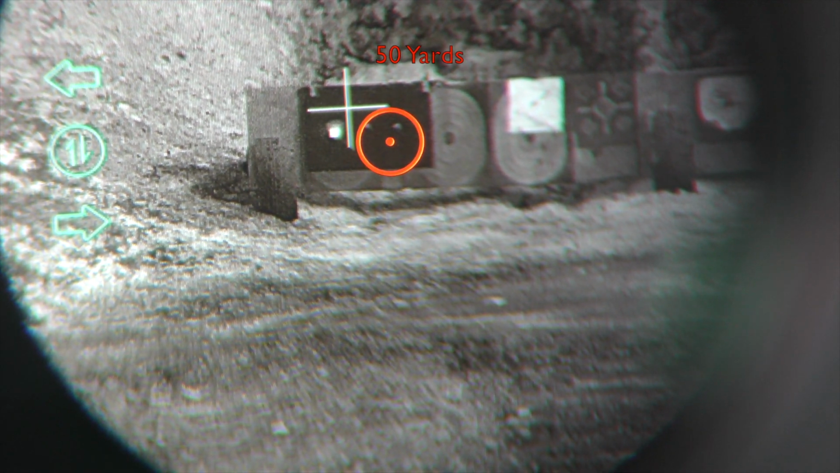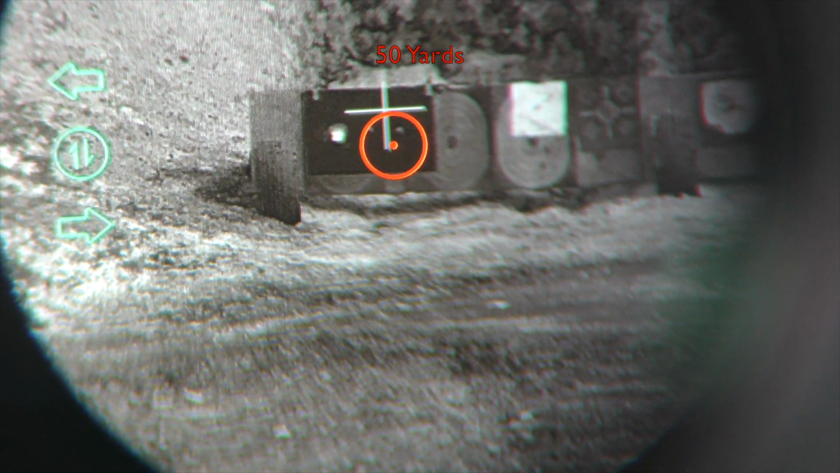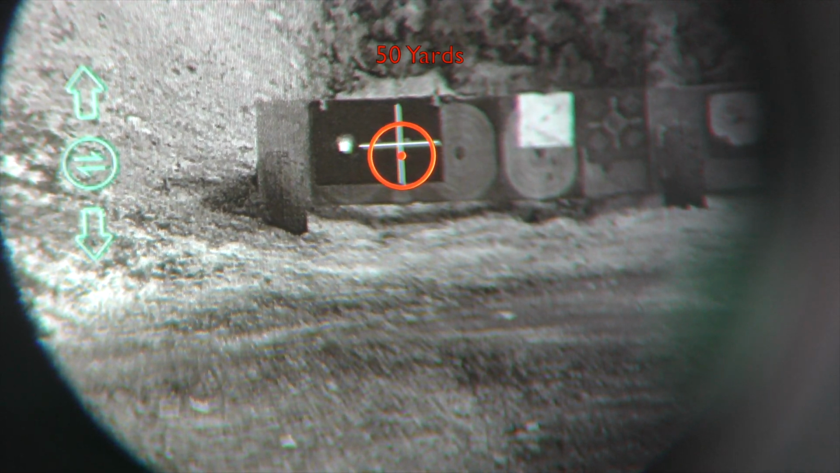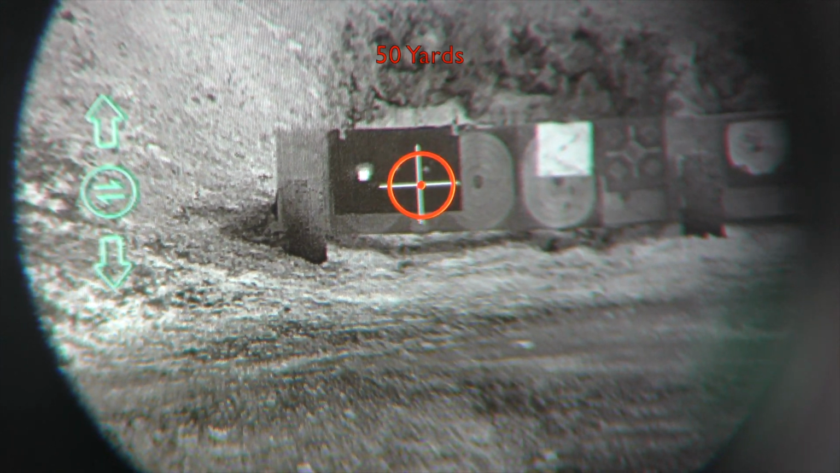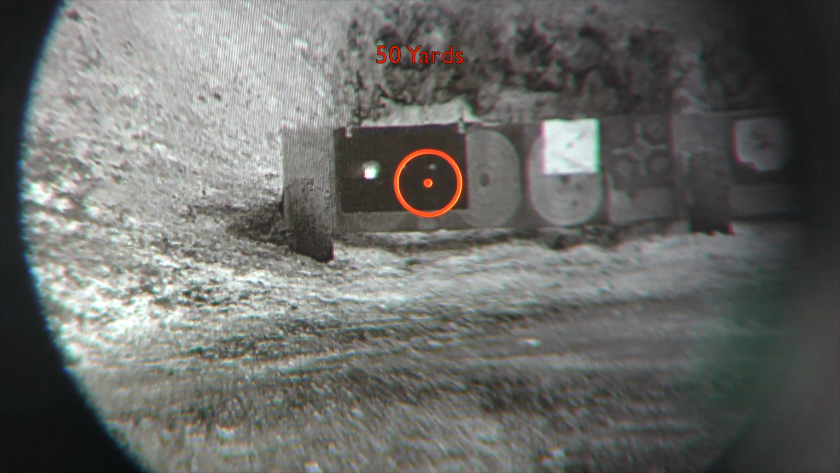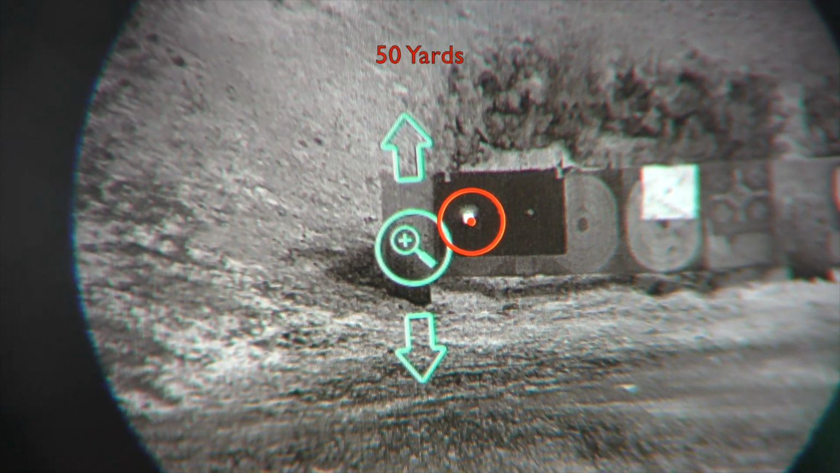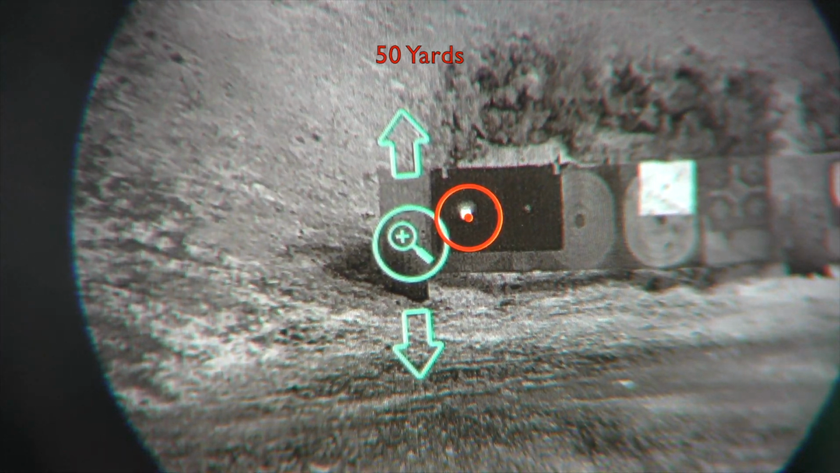Here I just wanted to quickly illustrate that you will need to align the digital zoom of the Yoter to the zeroed position of the prismatic. So you place this white crosshair over the center line of your day sight, and then when you activate digital zoom, it will track and remap correctly to where your fixed reticle is.